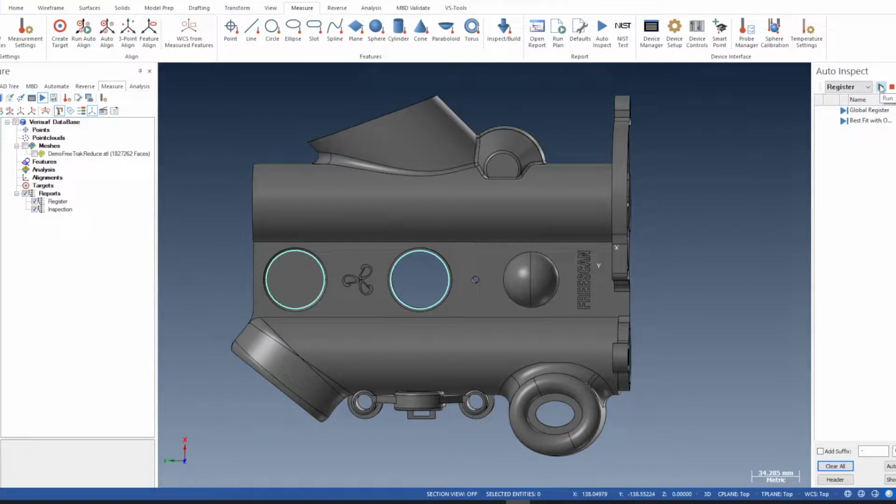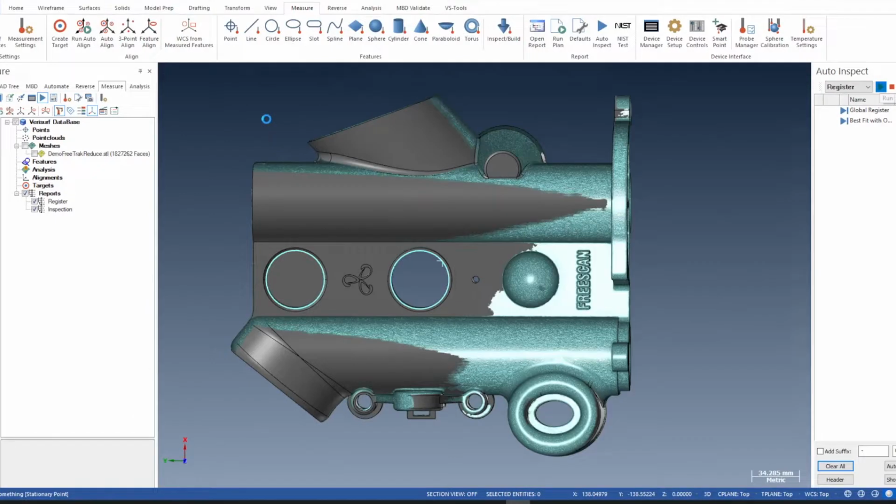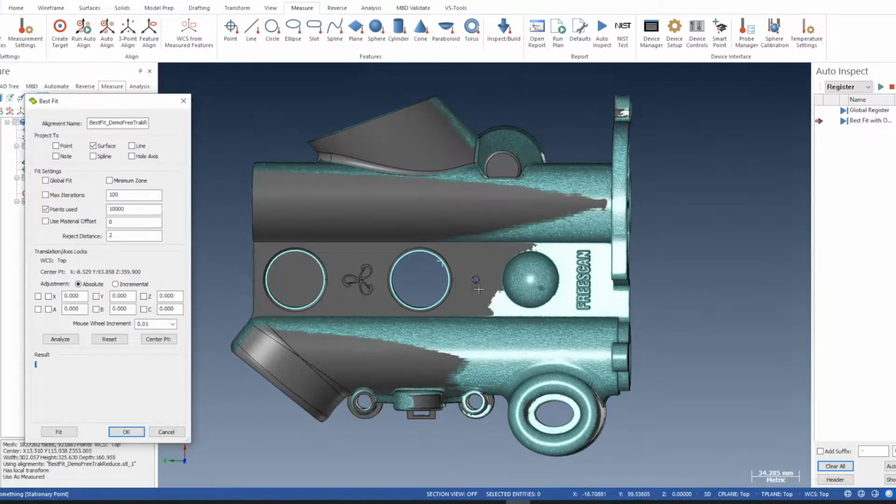So if I go now here, run. Take a second or two. So the global register's got it somewhere very close. Now we'll run the best fit. We don't tick any of these. This one, if it's a very good scanner, which yours is, you could use. This one, don't use. This might be going away in the near future. This is for when the mesh isn't very close, but we use global register now. So we'll just leave those unticked.